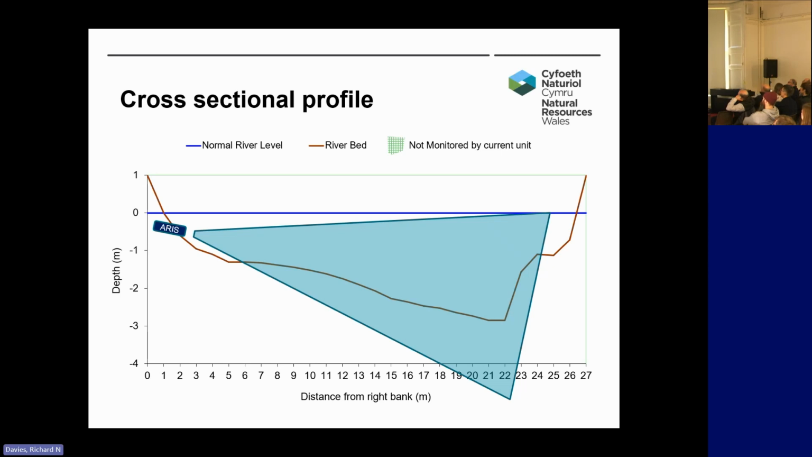Now, as I mentioned before, site selection is really critical when we're picking sites for an ARIS deployment. And this site is quite good because it kind of follows the shape of the acoustic beam. But there are areas that aren't really covered by the beam, and these areas are represented by the green areas. You have quite a bit of that on the side. So the far bank up above the rocks, we can't really monitor very well with that beam aim.